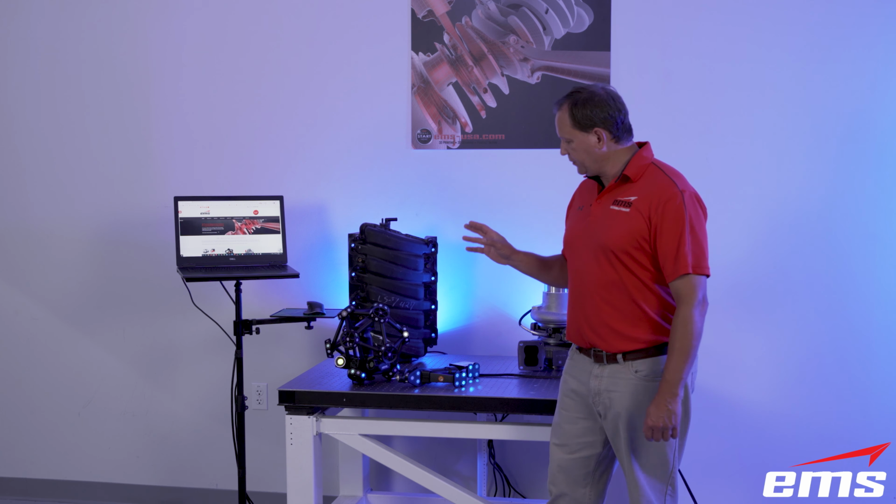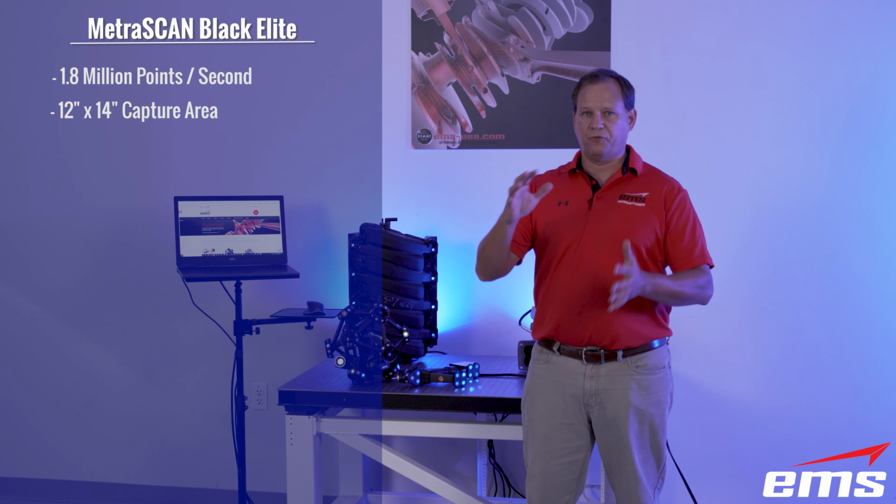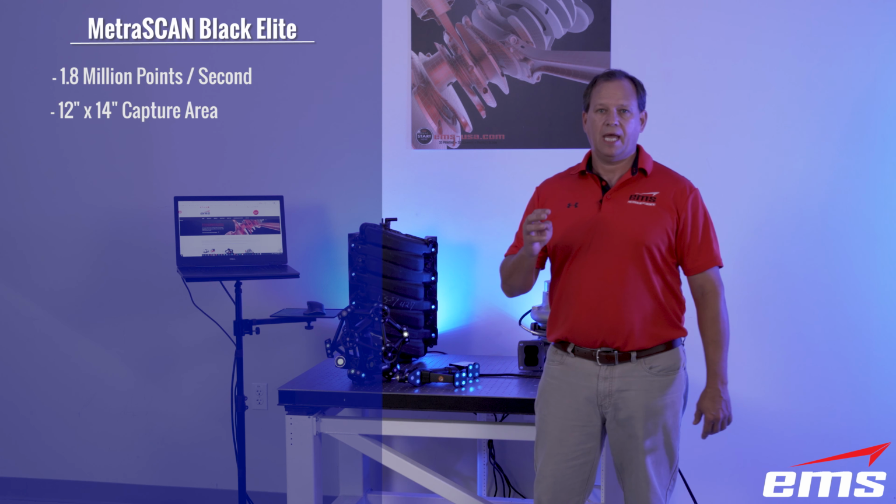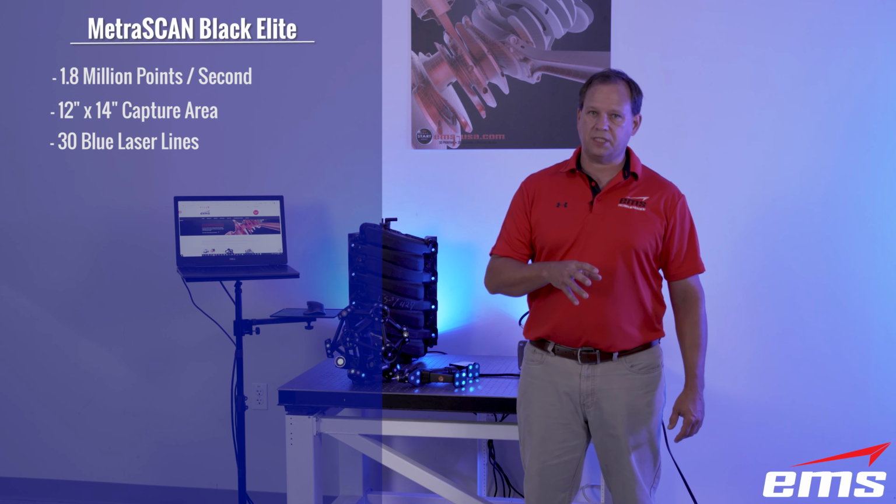There's now a Black and a Black Elite, similar to the HandyScan model lineup. Now, this new scanner can capture up to 1.8 million points per second. Compared to the old 750, it could capture 480,000. So you've got a 4x increase in the data capture rate. It has a capture volume, the area it can see, of about 12 by 14 inches. So it's capturing a huge area, and now it is using 30 laser lines versus 14 in the old. So it's just gathering a ton of data quickly.